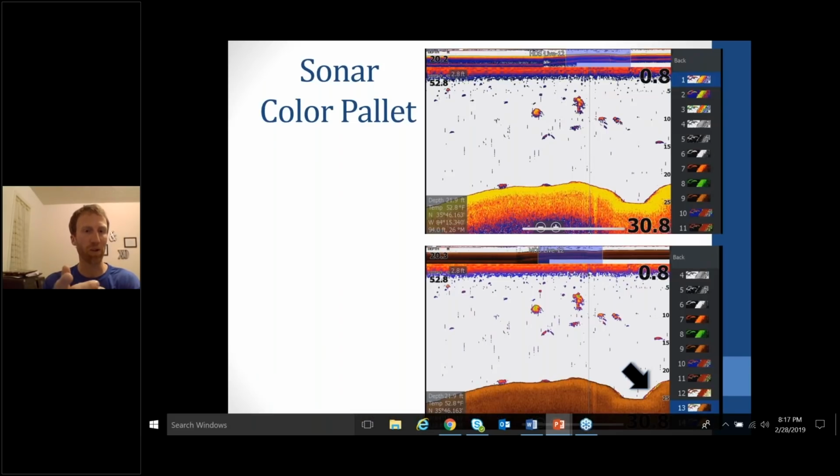The next thing I want to talk about is the sonar color palette. That's a discussion that a lot of people want to argue about. I feel like these are the two most popular Lowrance color palettes out there. I would say about 50% of the people use color palette number 1, which is on the top there, and about 50% use color palette number 13, which is on the bottom.